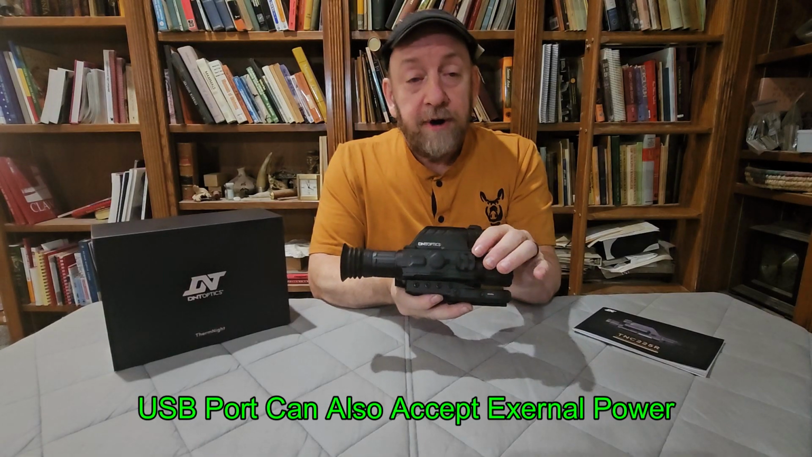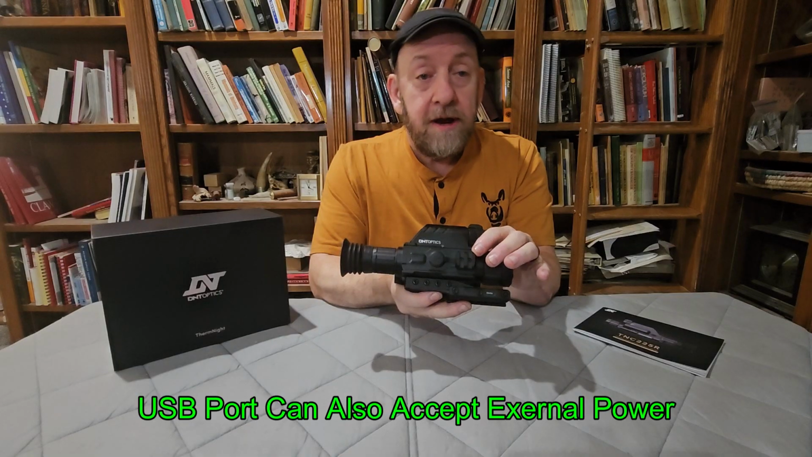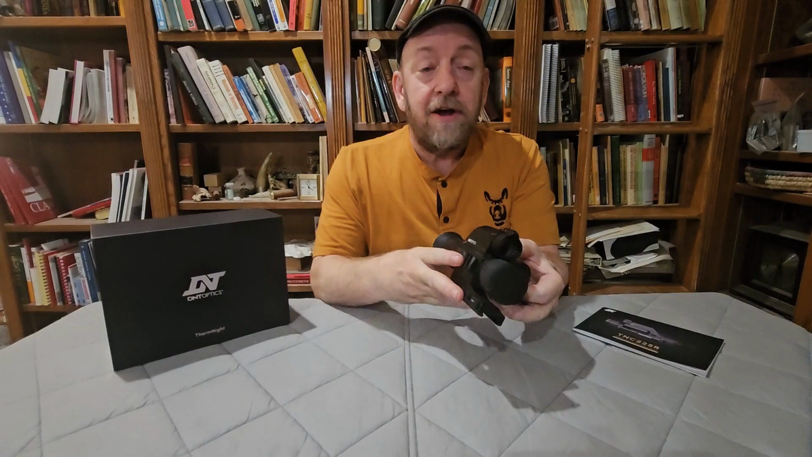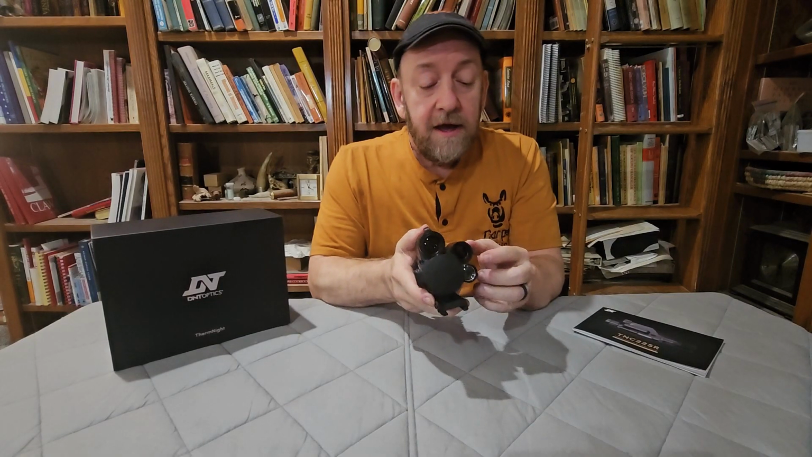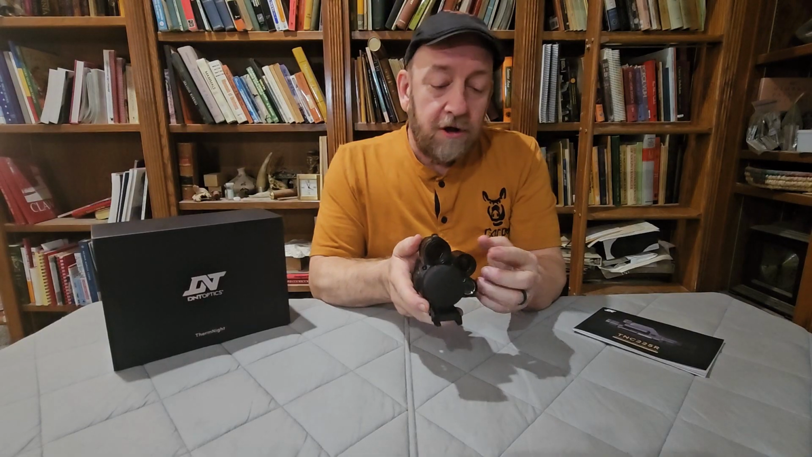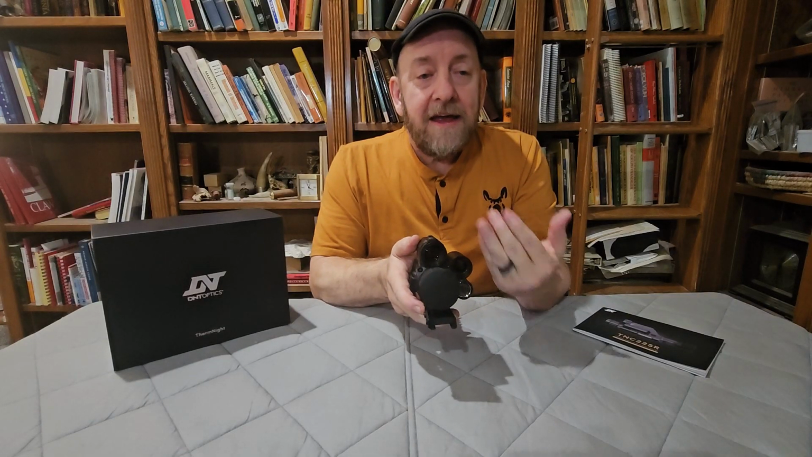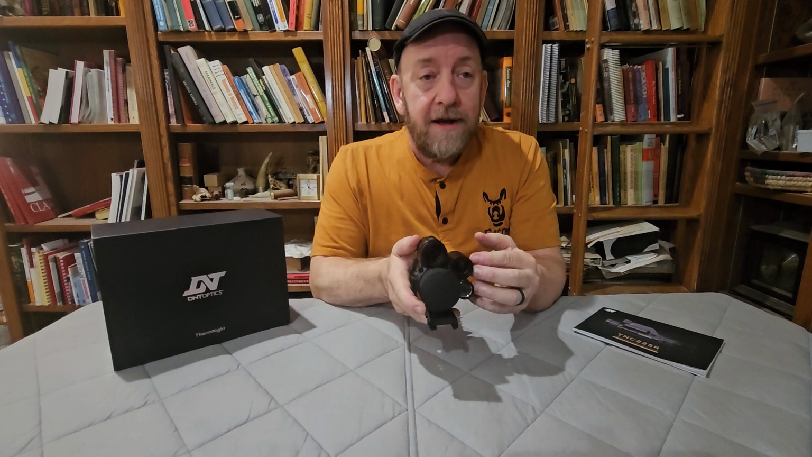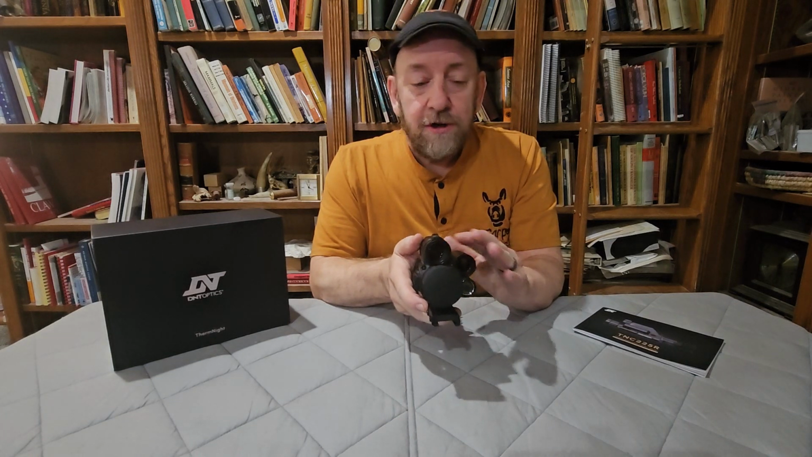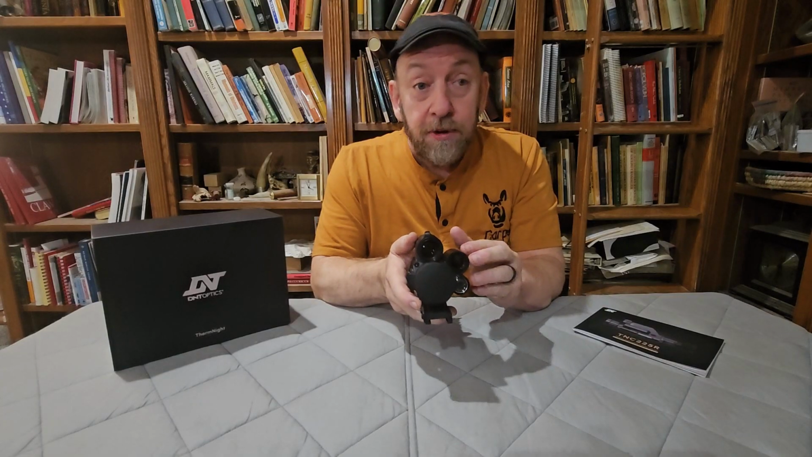You have an accessory rail right here if you want to add another IR illuminator, and you may want to add another IR illuminator. In some circumstances I found, and you'll see in the video that's upcoming, sometimes the amount of reflected light, or what's called a photonic barrier, coming back to the unit from the ground is quite intense compared to the targets downrange. You'll see that in the video. It's still quite usable in this capacity and usable at long range.